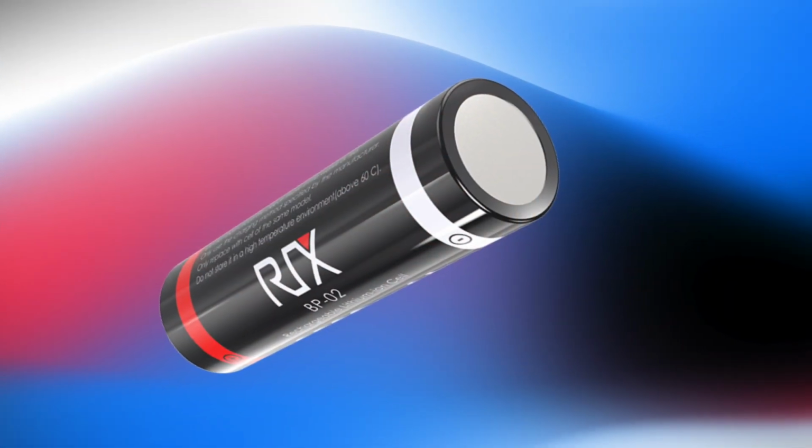Now let's go ahead and talk about the battery. One advantage that the K2 has over this is it has a removable battery. It's an 18650 battery that is 3200 milliamps, which will give you around 7 hours of usage time, which is pretty good. And since it's removable, you can buy extras.